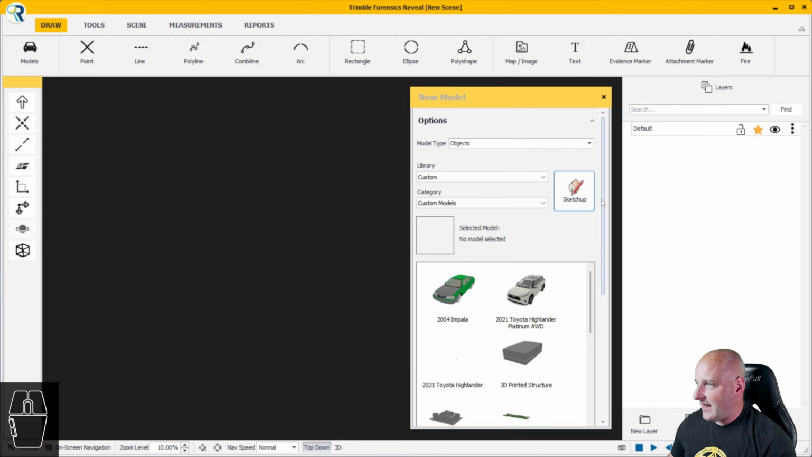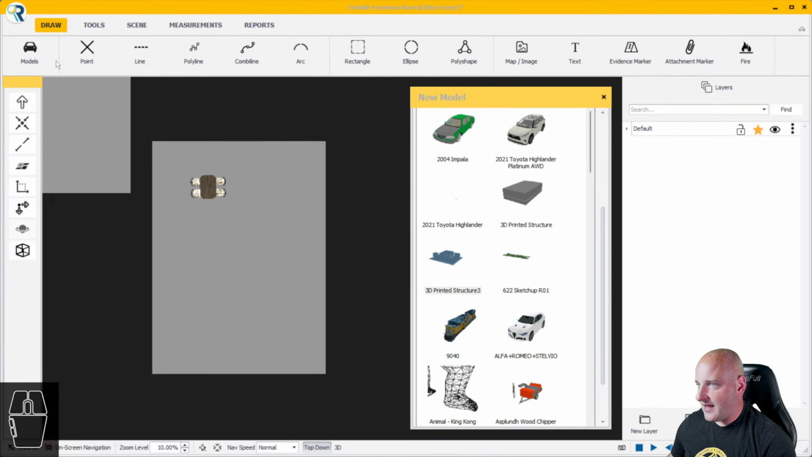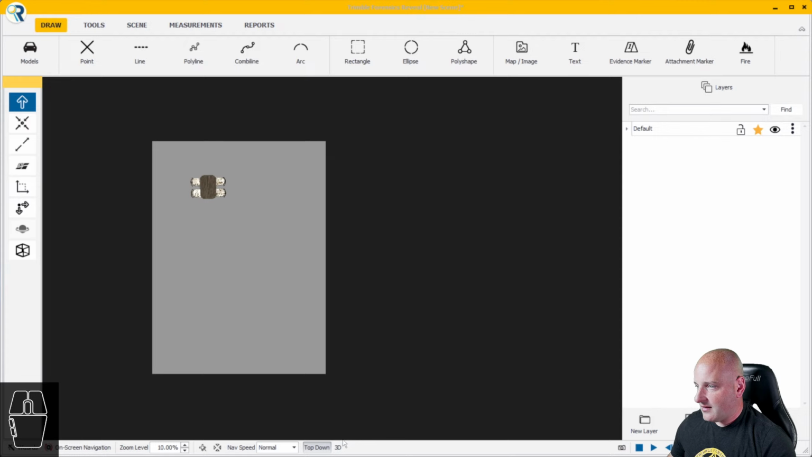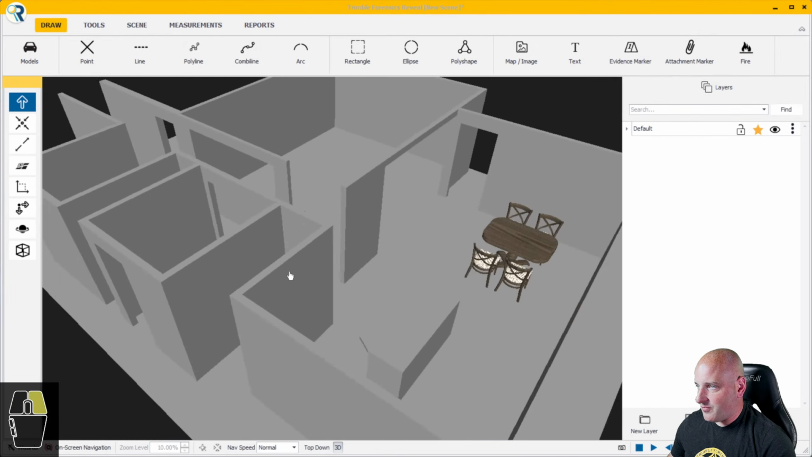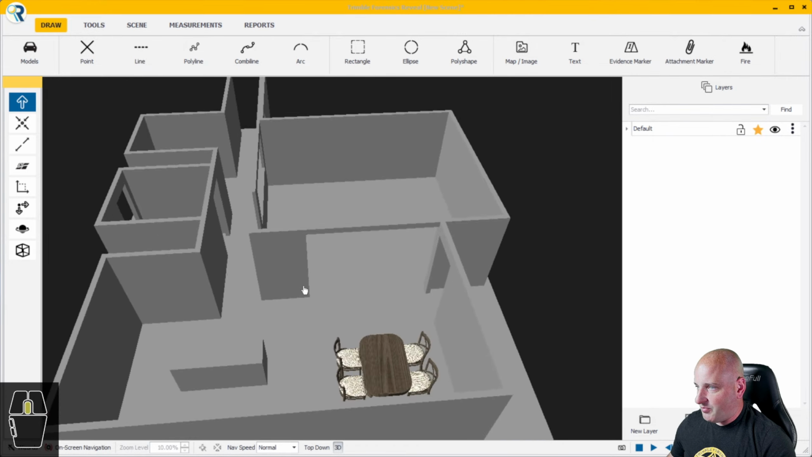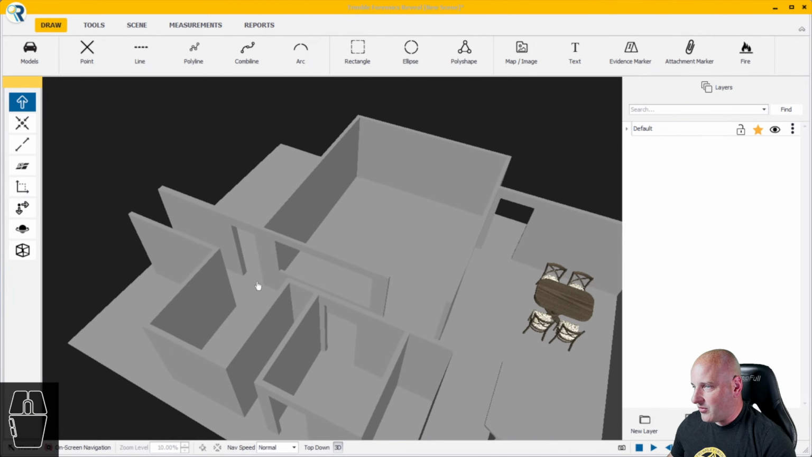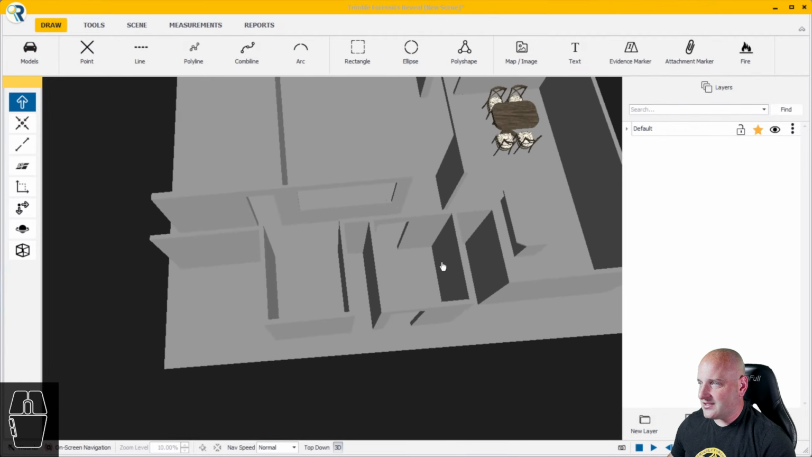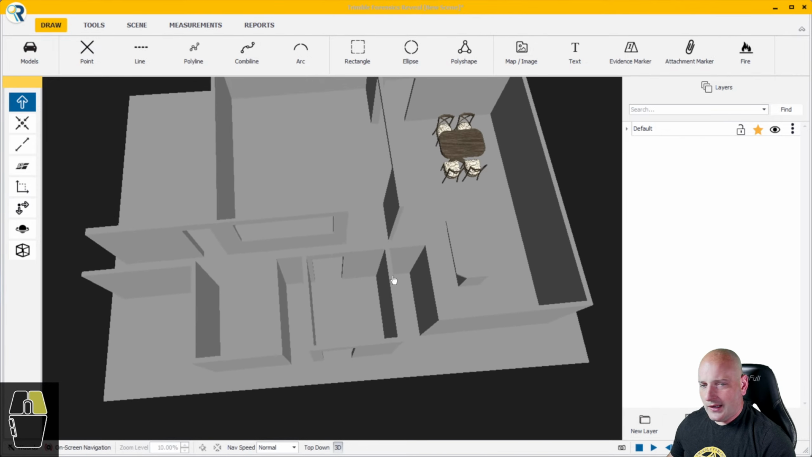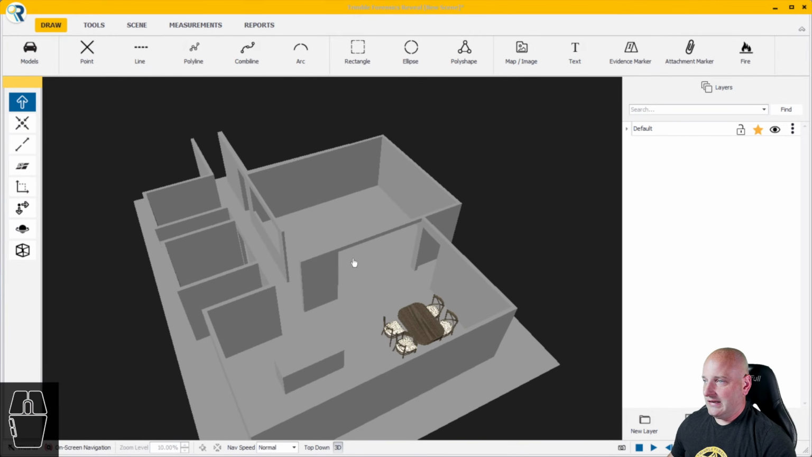I'm gonna hit finish, and then as I scroll down here, there's my 3D printed structure 3. I drop that in. Now when I go into my 3D view, I now have my 3D printed structure. Now, if I had taken time to put colors on this, it would have looked a little bit better. So texture my wood floor, texture some carpet in here. I think the original maybe had tile on these two. Yeah, it would have made just a little bit more sense if I'd structured it.